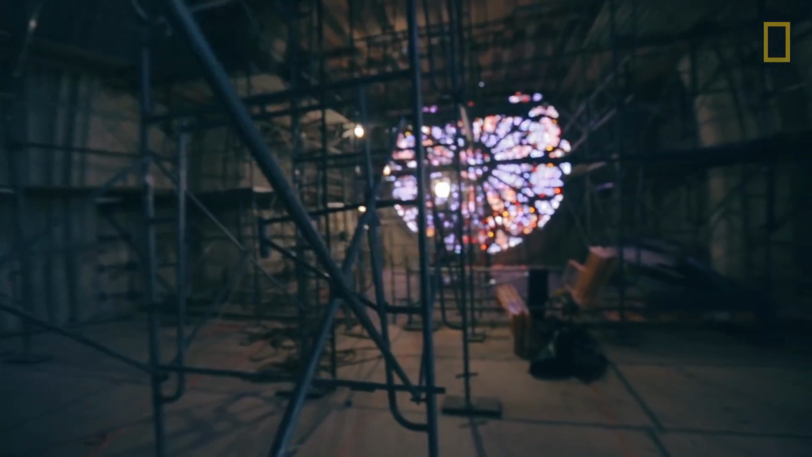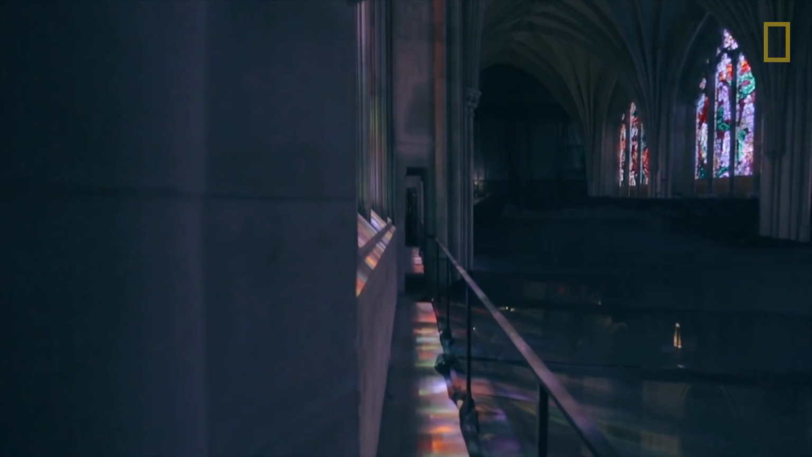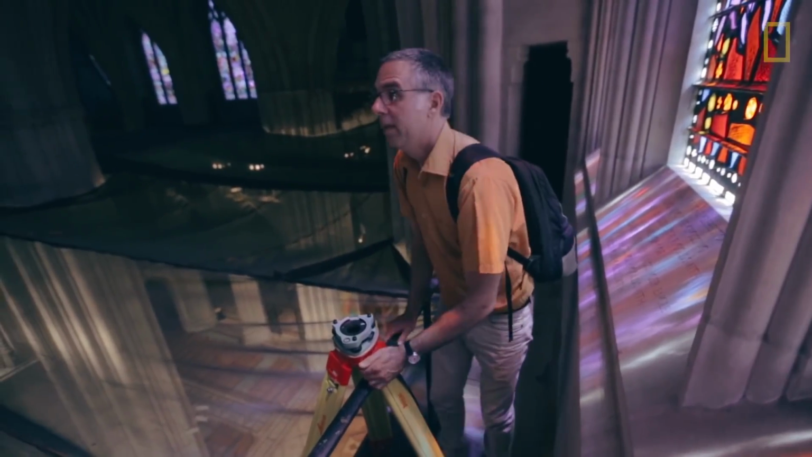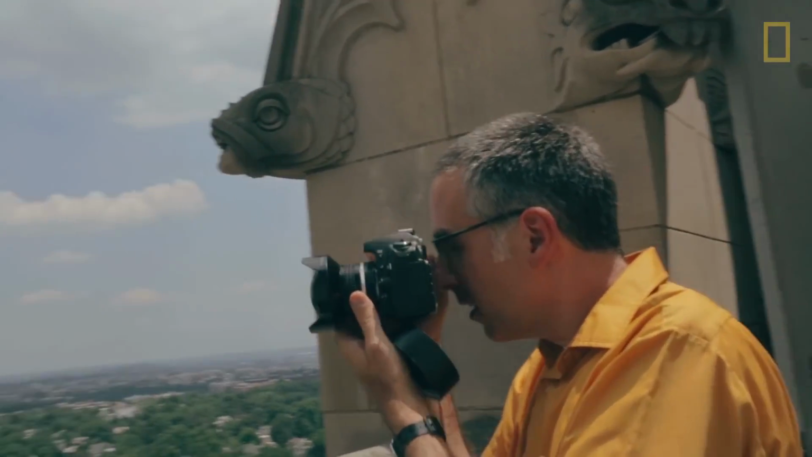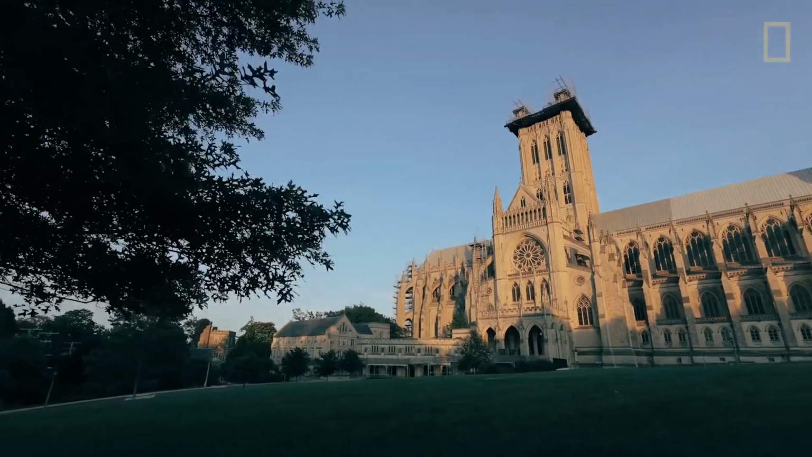For me, it's a giant detective puzzle. I look at this big stone mass, stone, iron, mortar, whatever, and I try to say, well, how did they do it? It's the age-old fascination that really goes back to the fascination that I felt as a 9-year-old kid looking at this big stone building, Notre Dame, and saying, how did they do that?